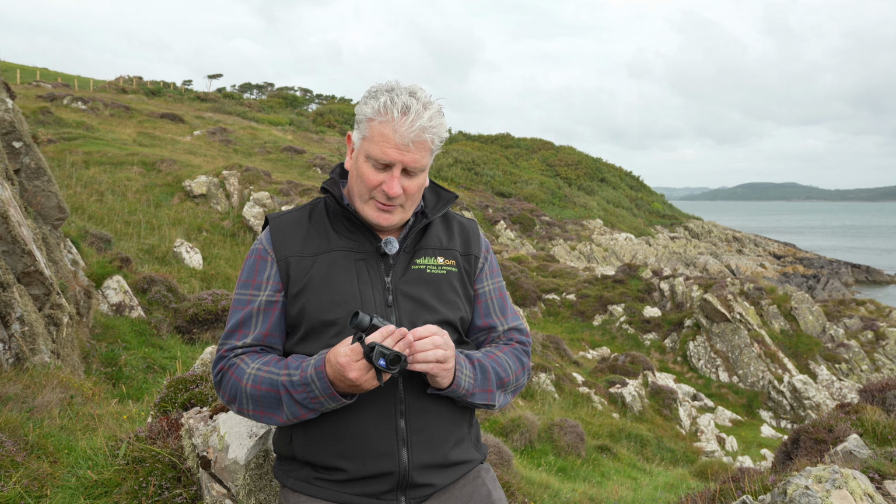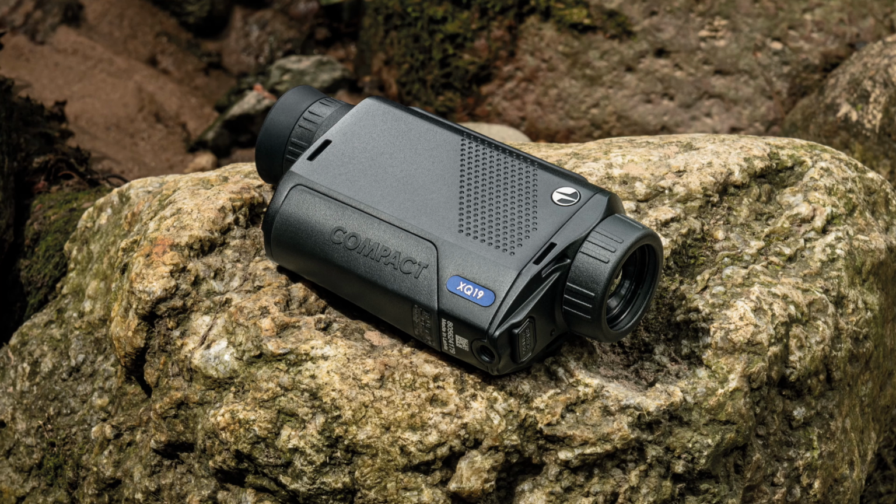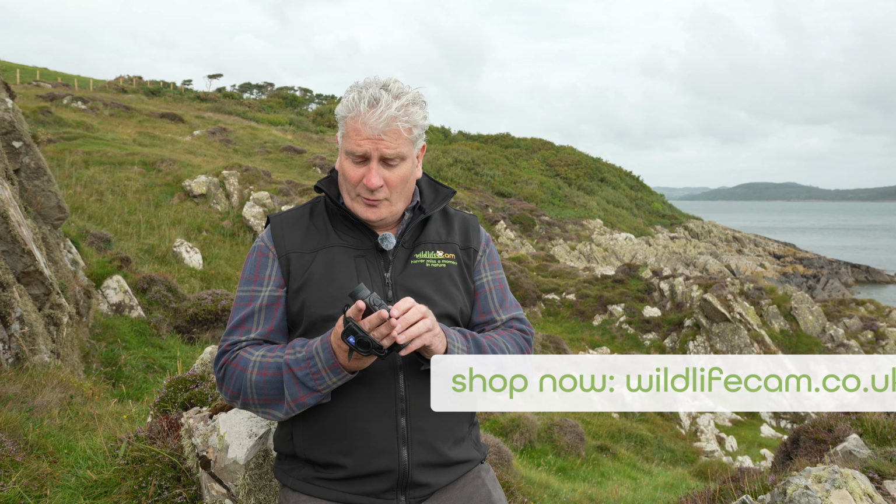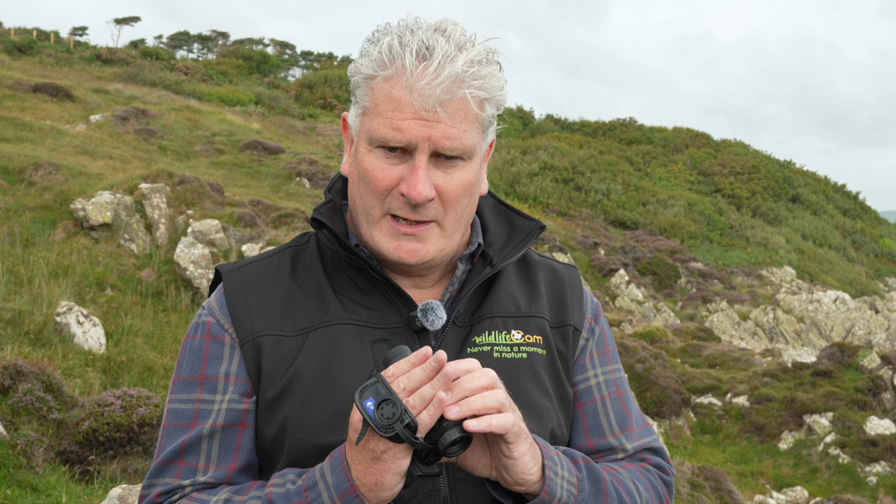But what I would like to do now is focus a little bit more on the product that we're using today, and that's this little Pulsar thermal monocular called an Axion XQ19. The 19 denotes the size of the lens, the diameter of the lens. It has an aforementioned 750 metre detection range, but I would like to explain what that means exactly, because man-sized detection range is what these manufacturers use.